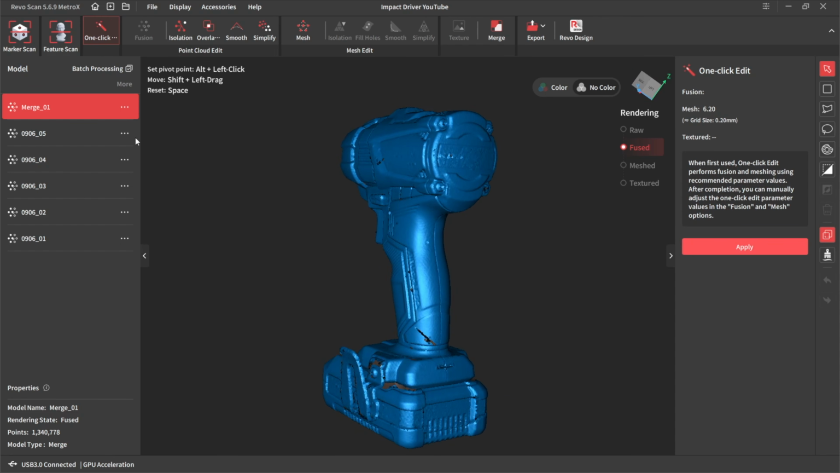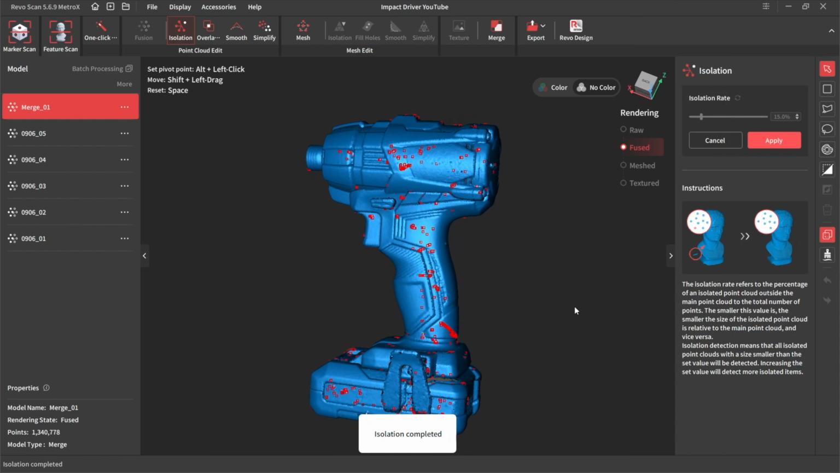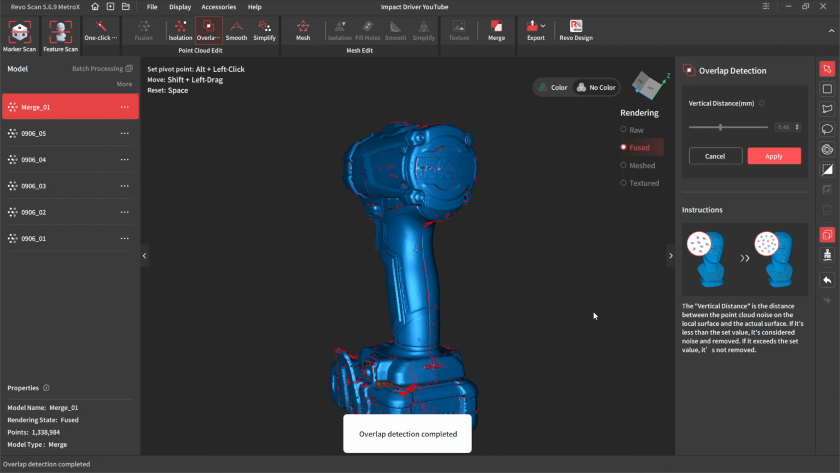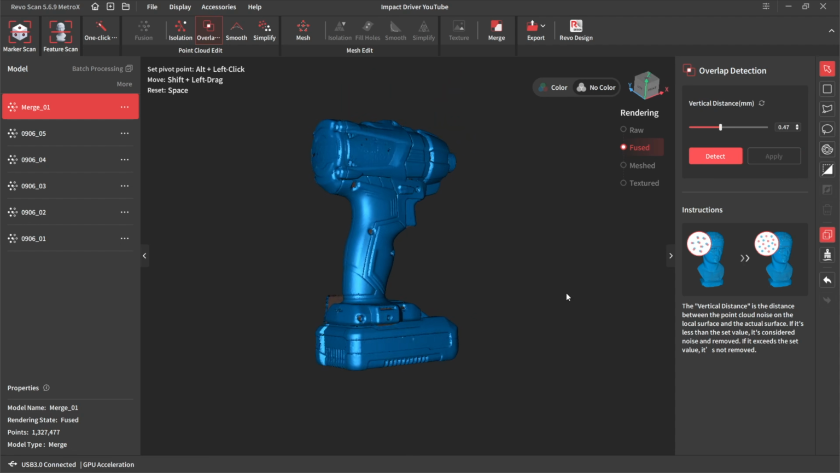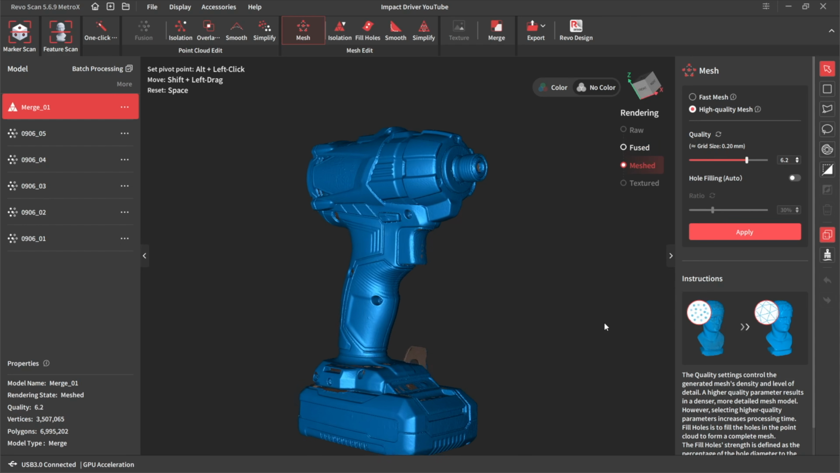Do a little bit of tidy up, isolation for the floating bits. Get rid of those. Overlap. Let's mesh it at 0.2. So there's the mesh complete then.